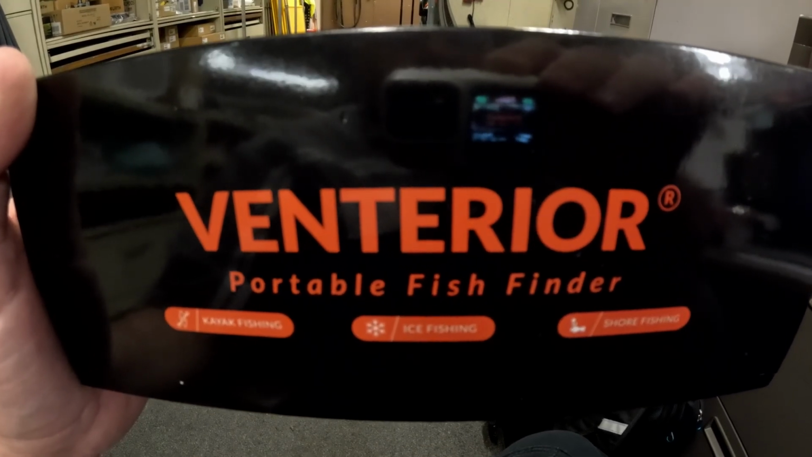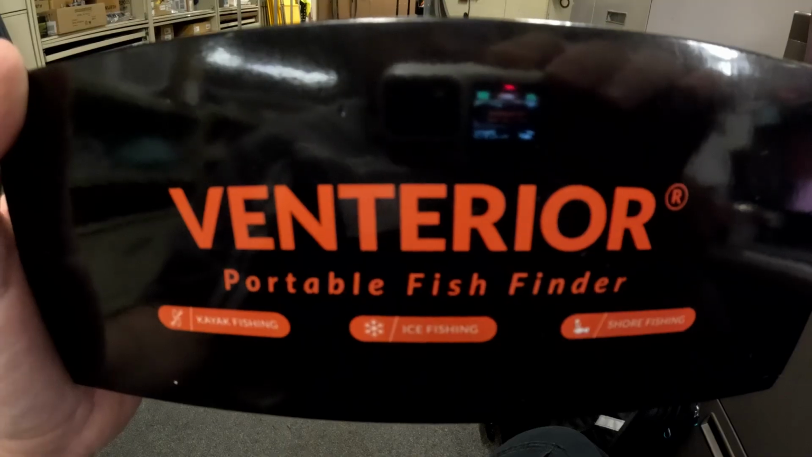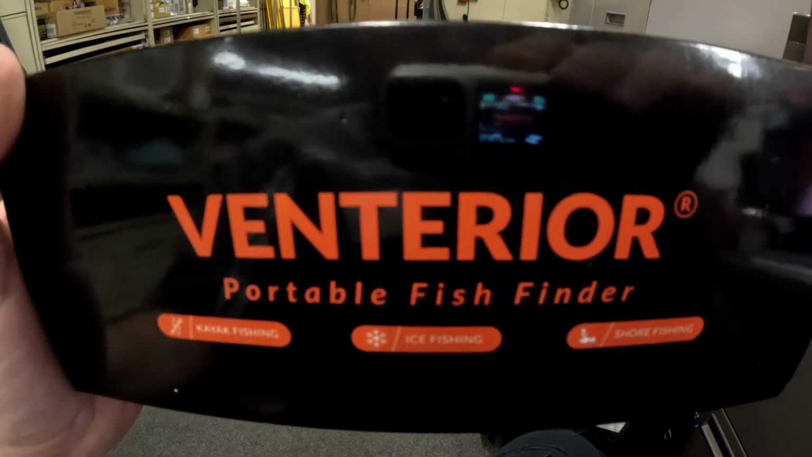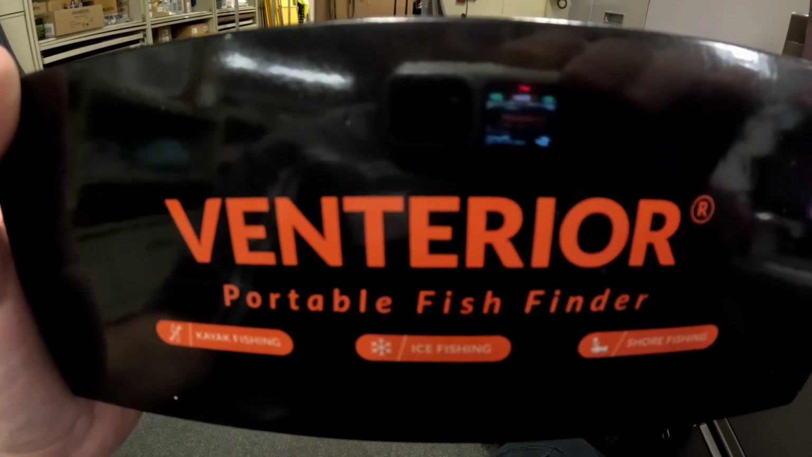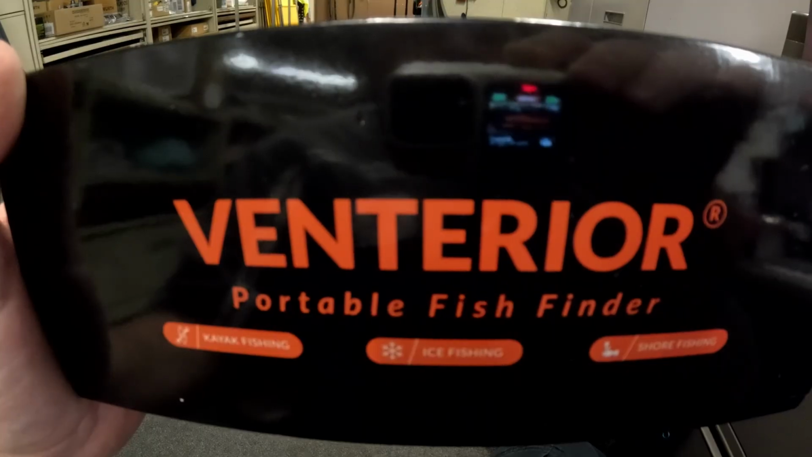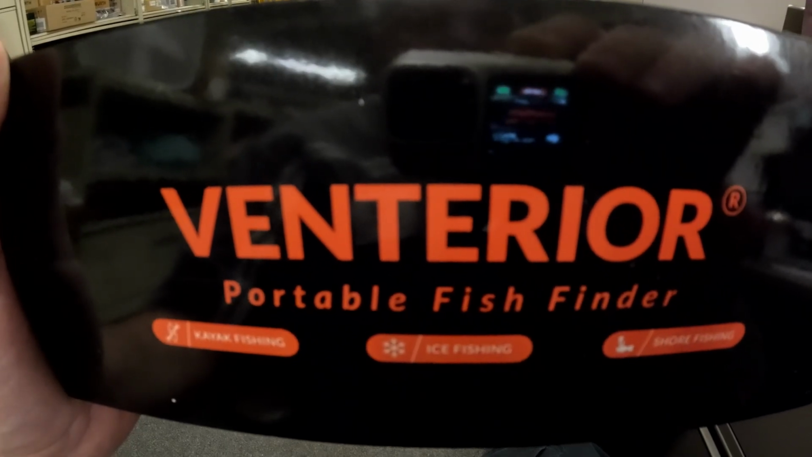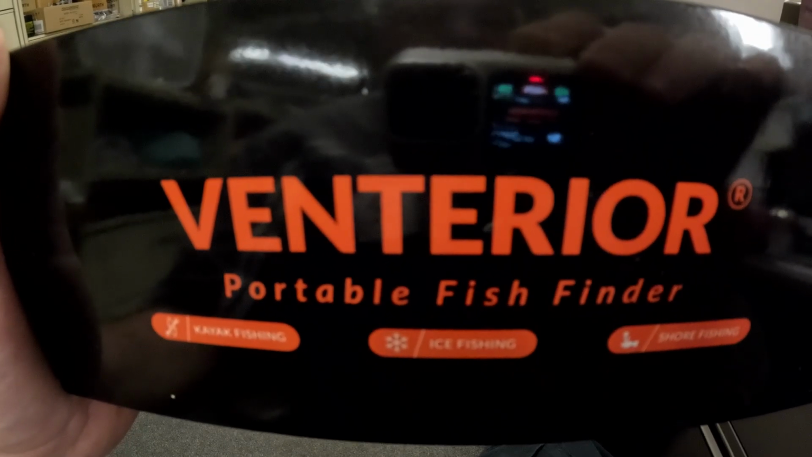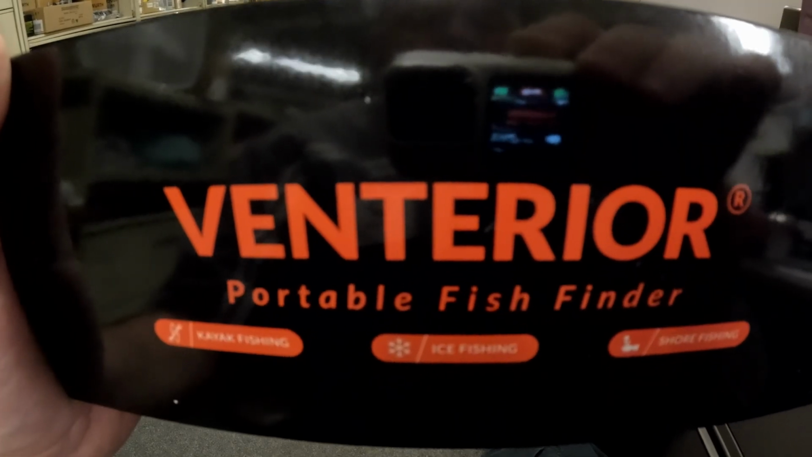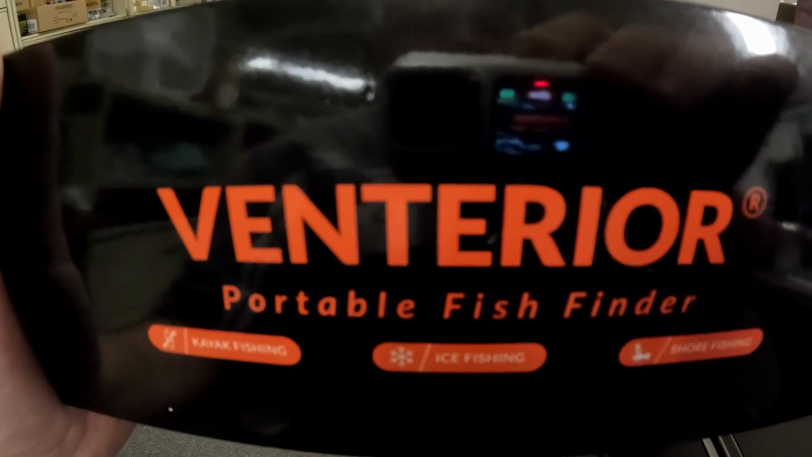Okay, folks, this is the castable fish finder that I had bought to really check out some ponds with. This is the Venterior. I'll show you how it looks on the lake and how the items automatically link up once you turn them on and charge everything. The only three things I was looking for is depth, water temperature, and the fish finder itself, the sonar. And I tested it side by side with my Helix 5 and my Helix 7